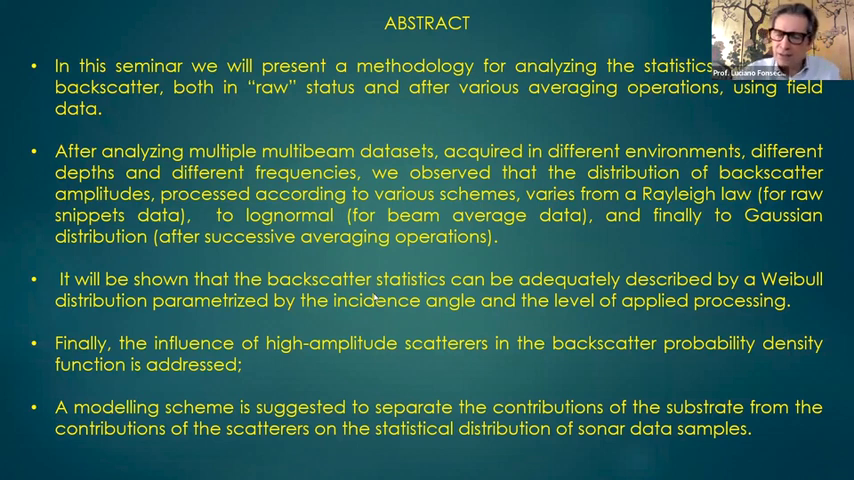If you analyze the snippets data, the raw time series data, we were able to fit a Rayleigh distribution to the backscatter. If we use the beam average backscatter, one value per beam, we observe a lognormal distribution. And mosaics were Gaussian. This was our first observation. Then we decided to use a Weibull distribution, because it is a very convenient, simple distribution with two parameters.